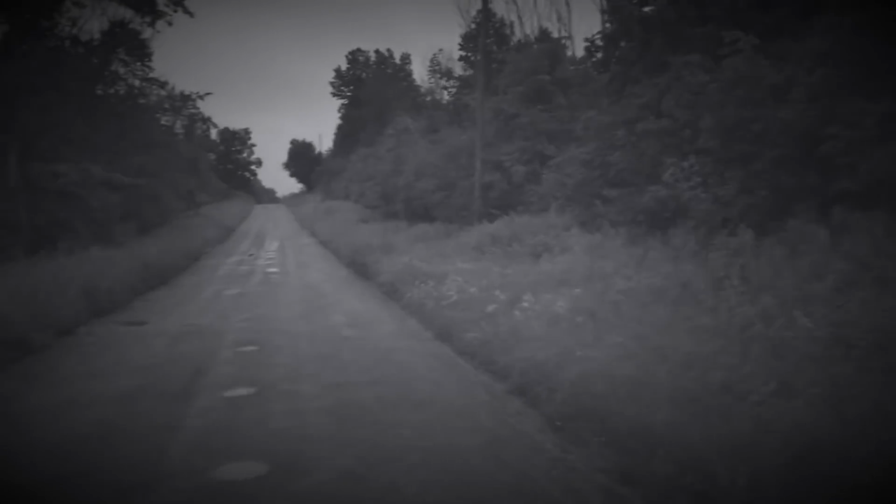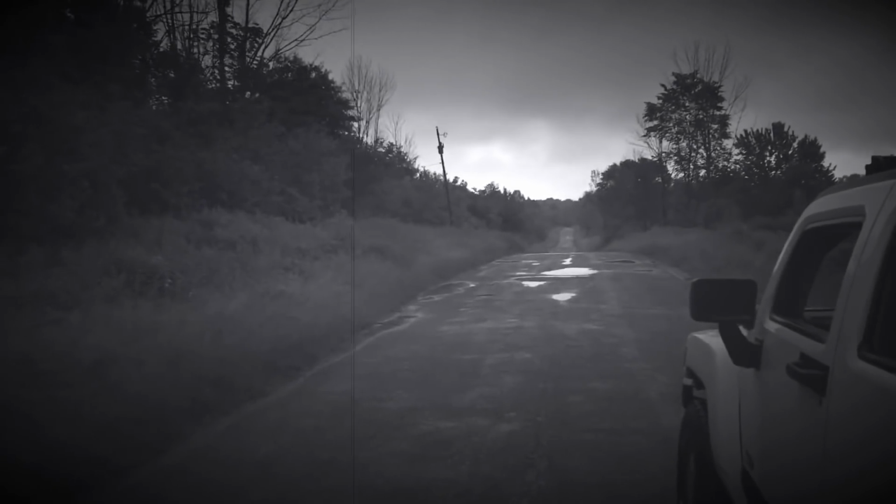Oh man, it's starting to rain again. That's all right. I'm just gonna run the thermal from the inside of my vehicle, and when it stops raining, I might hit a couple of them gas well drives I told you about.